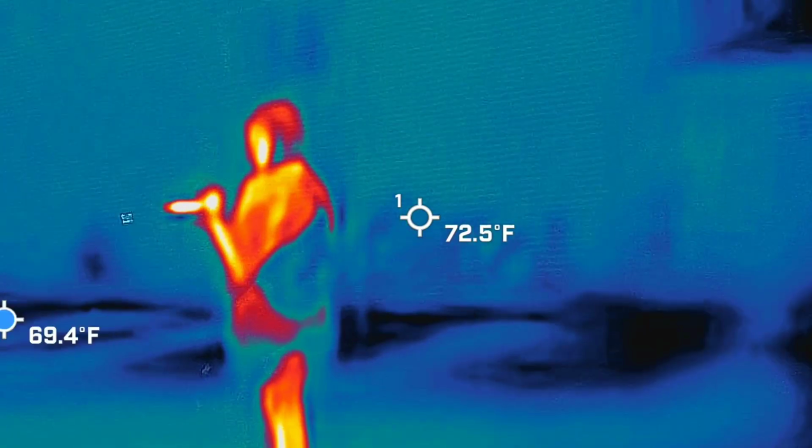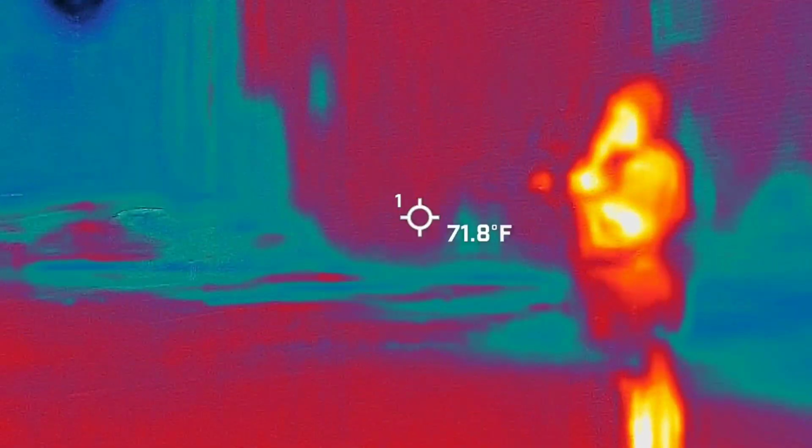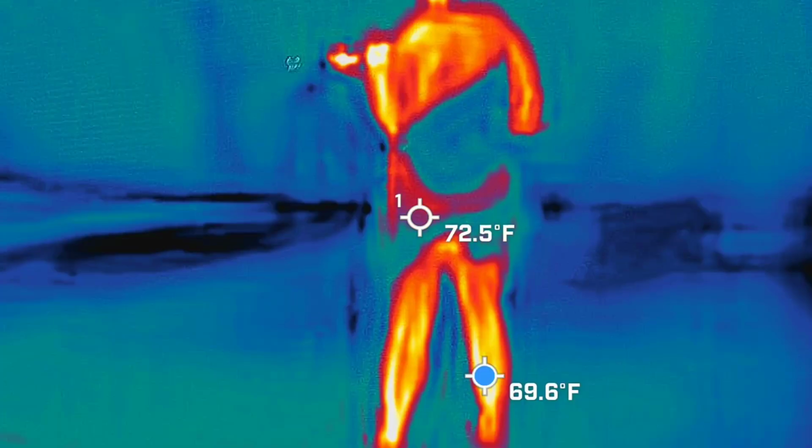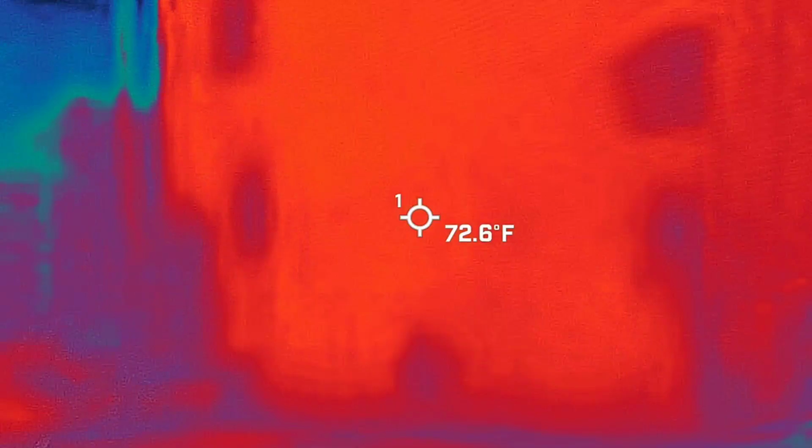Is there a bench nearby? Yeah, you can go sit over there, right against that brick wall. I'm going to just walk around and see what I get. So you heard doctor. Doctor, why were you not smart enough to get yourself checked out? If anyone is here, come over.